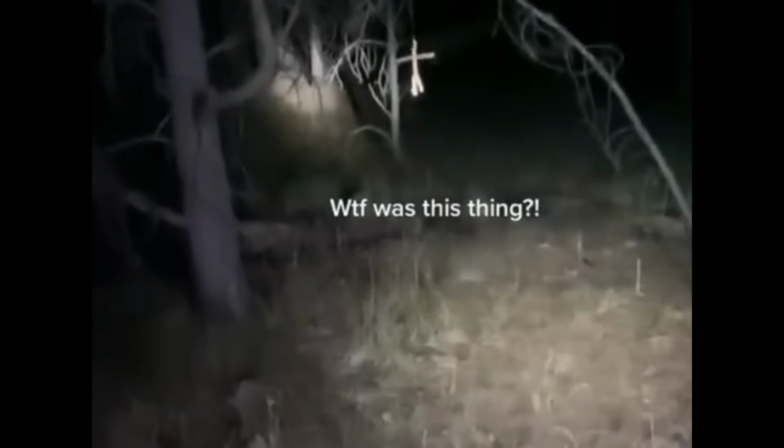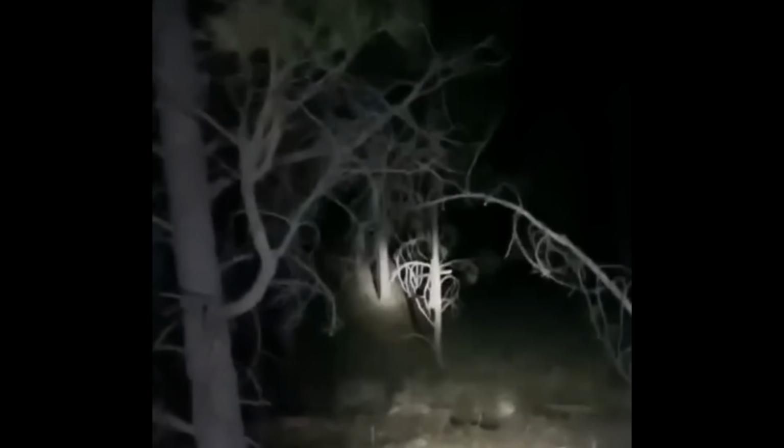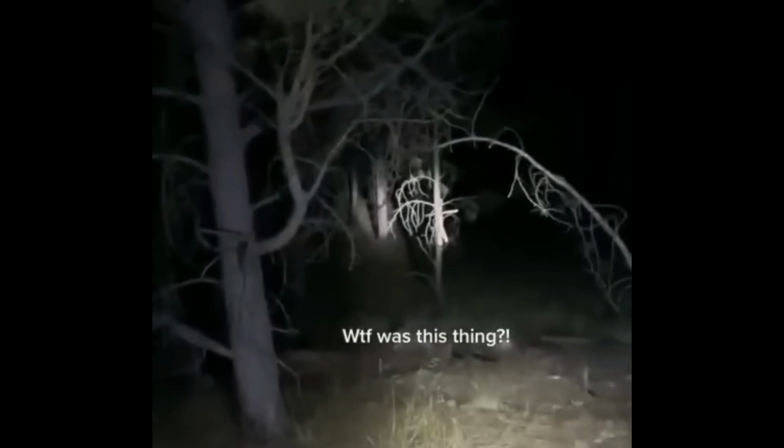They noticed one of their steel targets had been knocked down, telling them someone or something had been in the area. But then they come across what looks like some kind of strange doll made out of wood. It's just hanging there off a small tree branch. Then a high-pitched scream rings out right in front of them.